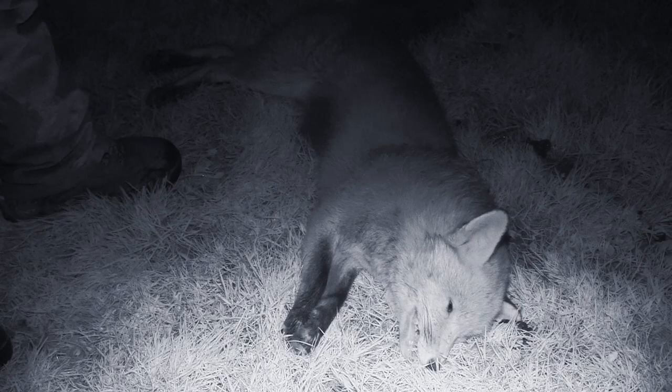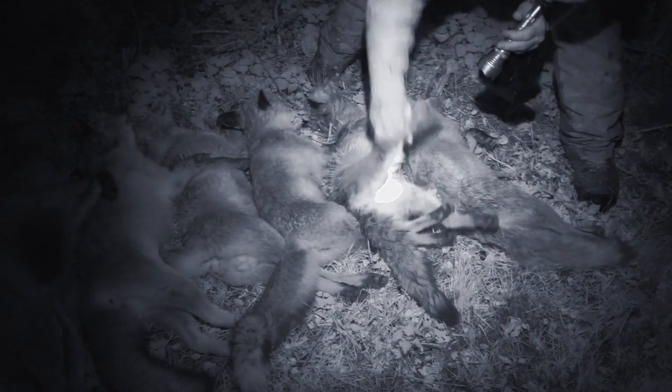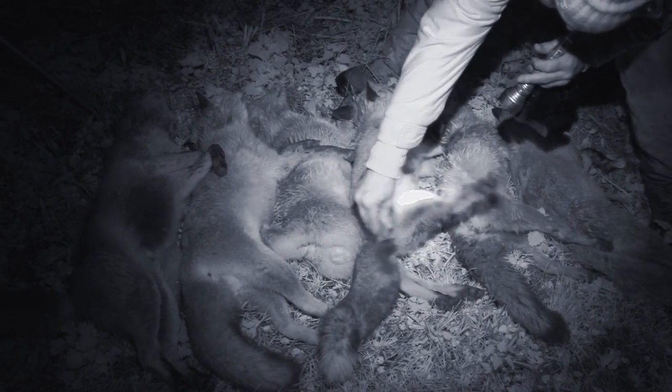Yeah, they all seem in good condition. Well, they would be in good condition without the bullet holes. But yeah, all good sized foxes. Three dog foxes, three vixens. All good coats on them, all a good size. So yeah, they seem to be doing very well.